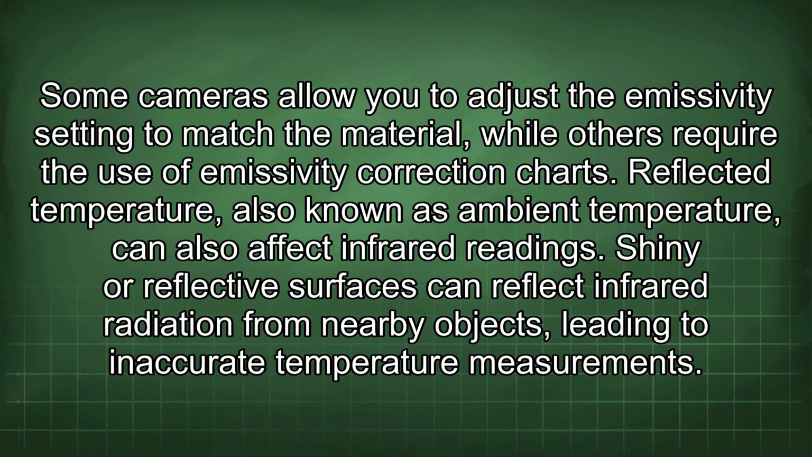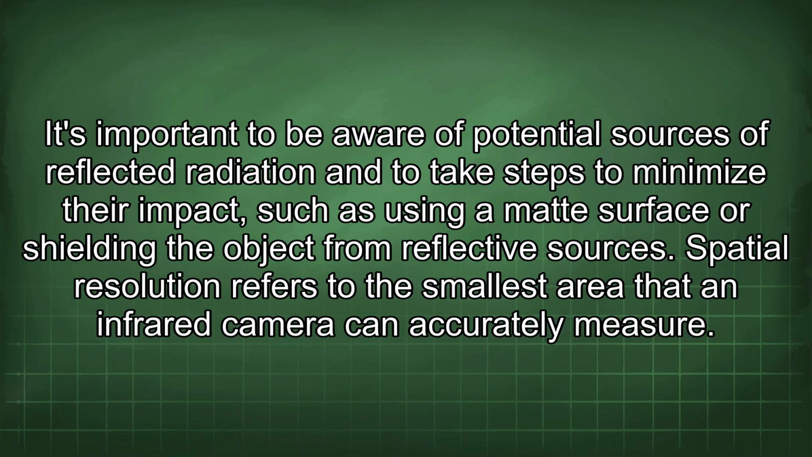Reflected temperature, also known as ambient temperature, can also affect infrared readings. Shiny or reflective surfaces can reflect infrared radiation from nearby objects, leading to inaccurate temperature measurements. It's important to be aware of potential sources of reflected radiation and to take steps to minimize their impact, such as using a matte surface or shielding the object from reflective sources.